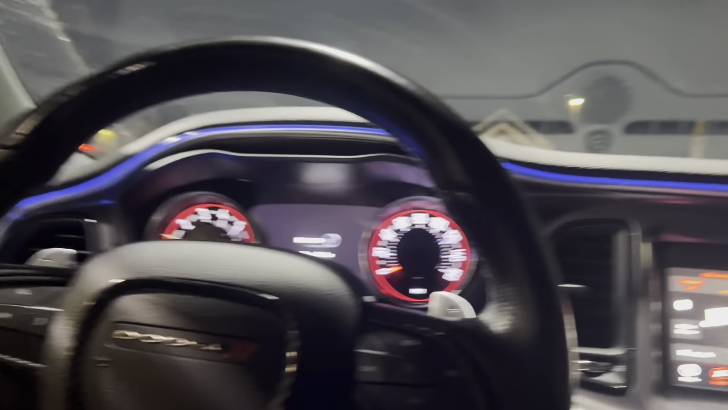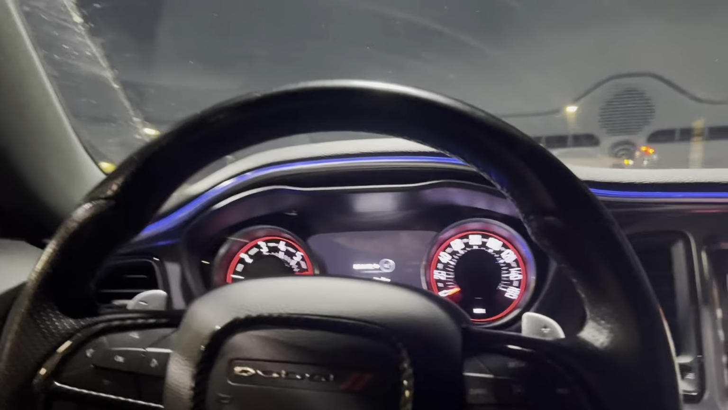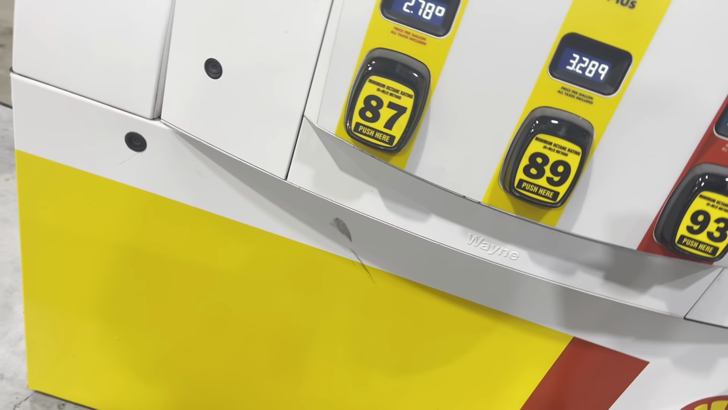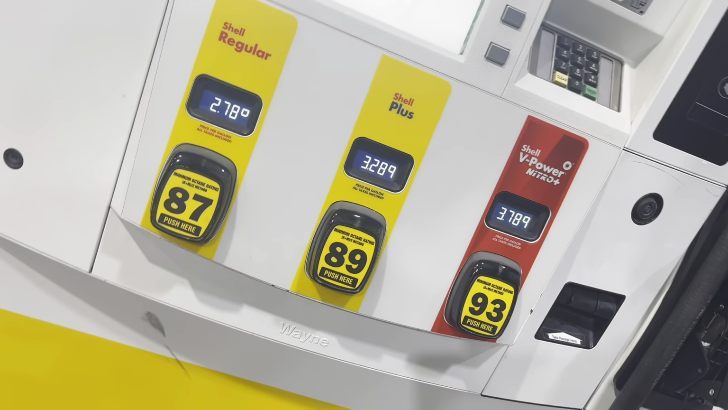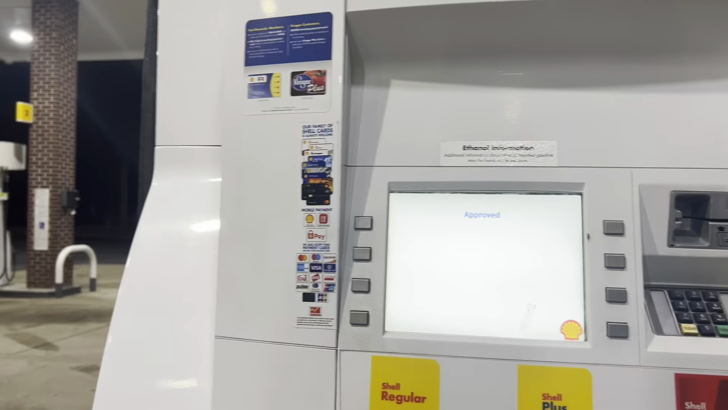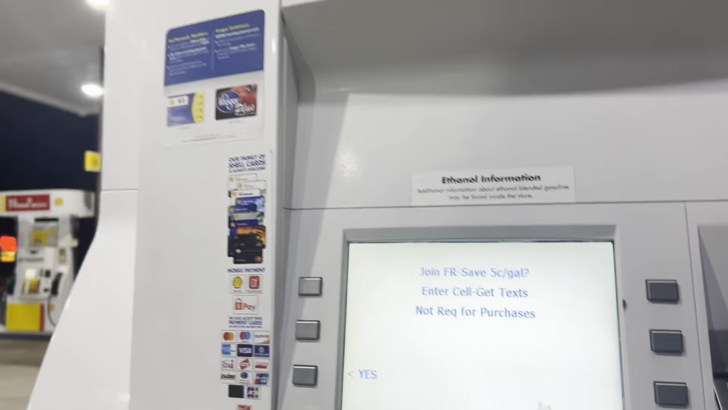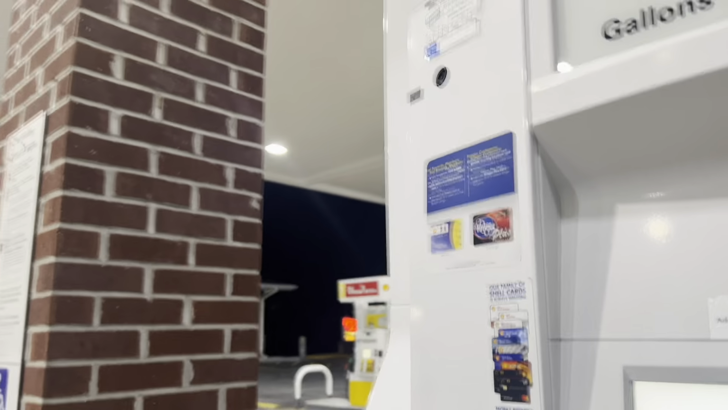Alright, let's see how much it costs to fill up the goddamn gas tank. Approved. Oh, definitely.